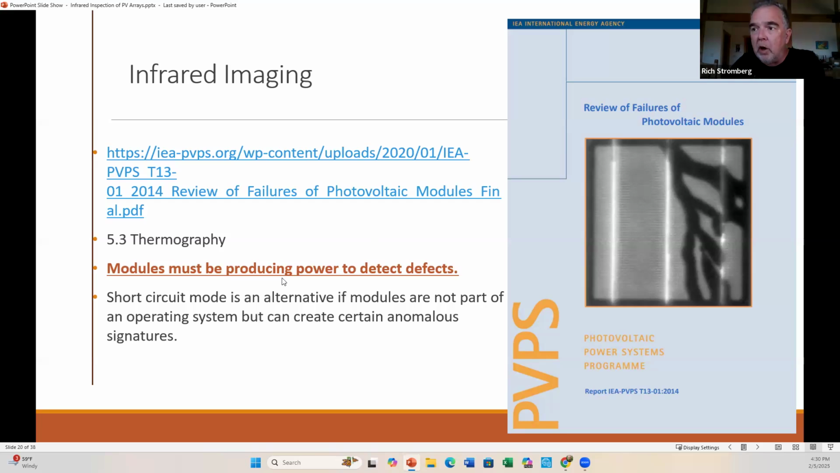One thing that's important to know when you're doing these inspections is the modules have to be connected into a system and producing power to be able to see something. If you just have a module that's not connected to anything, there's no current flowing through it, you're never going to see a signal. It will just stabilize out to whatever the ambient temperature is, plus about 20, 25 degrees Celsius, because of whatever sun is hitting it increasing the thermal mass of the whole module.